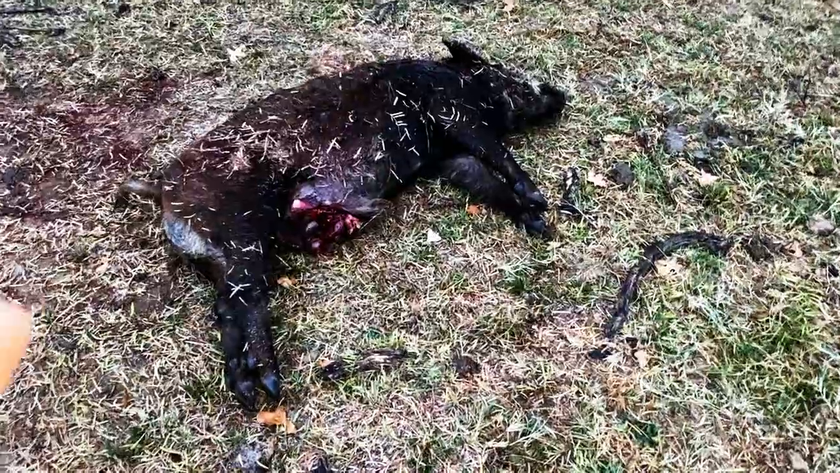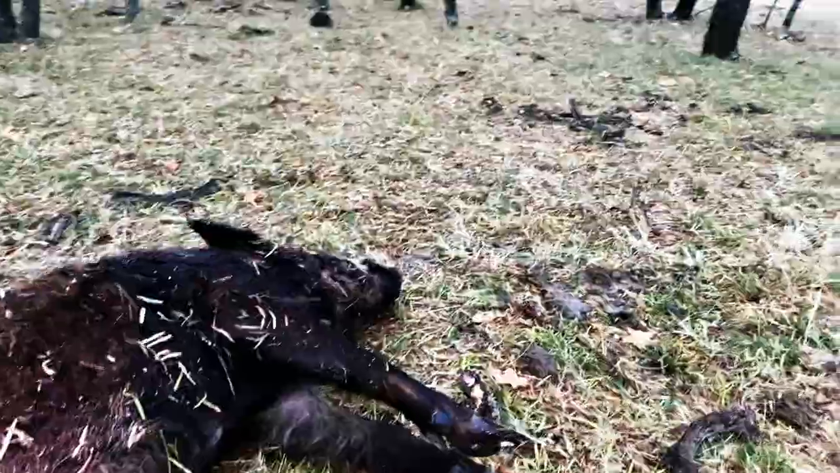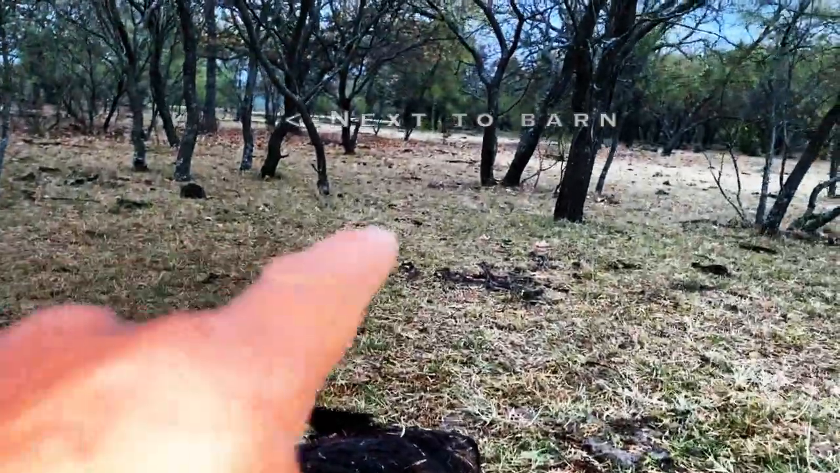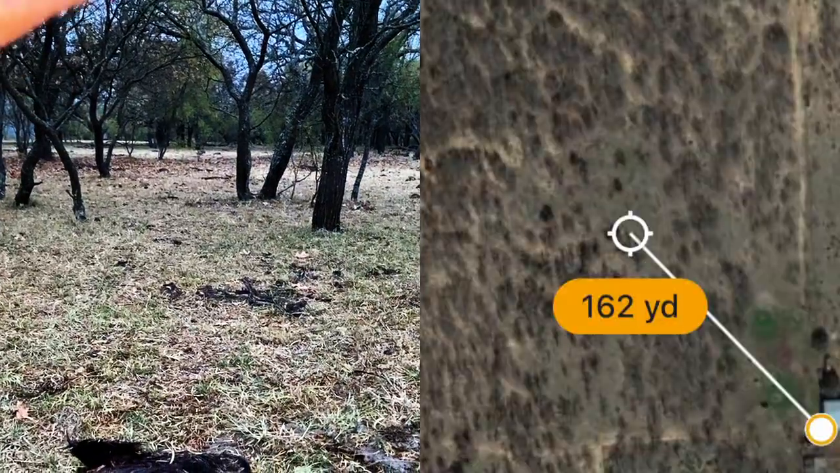This is the second hog, and I've got to GPS this location because you guys won't believe it, but I was way down. You can't even see it, but way beyond those trees, and it's got to be over 100-yard shot through all of this jungle.